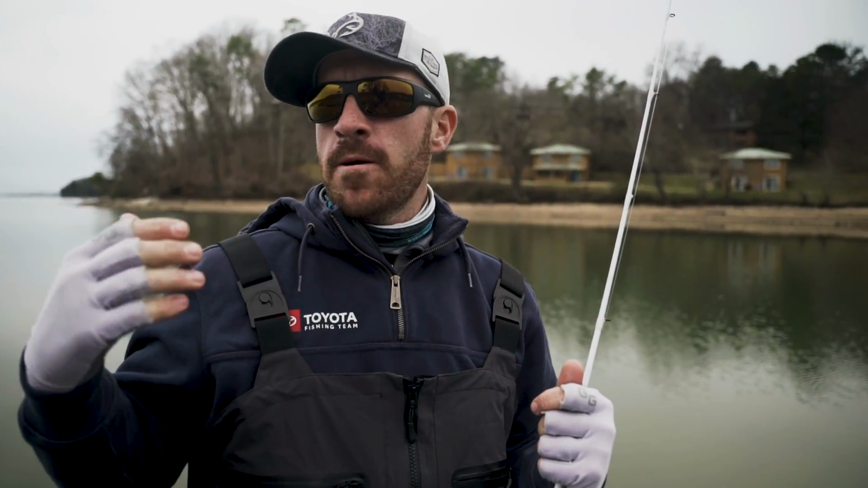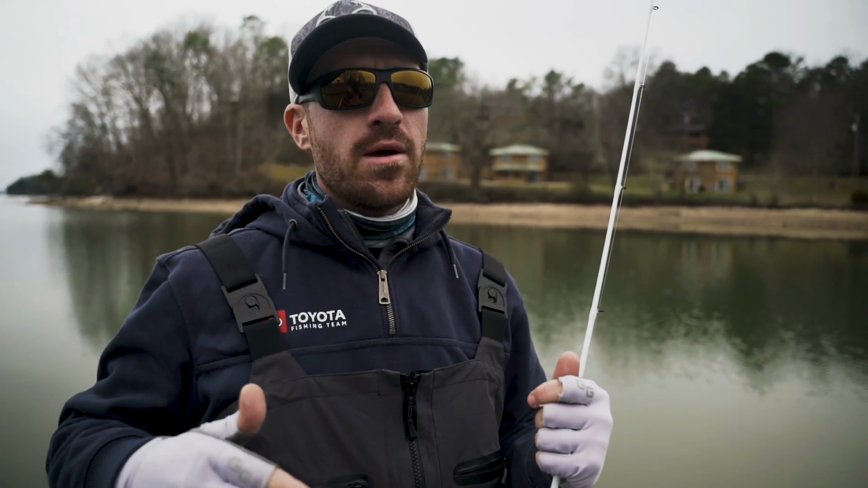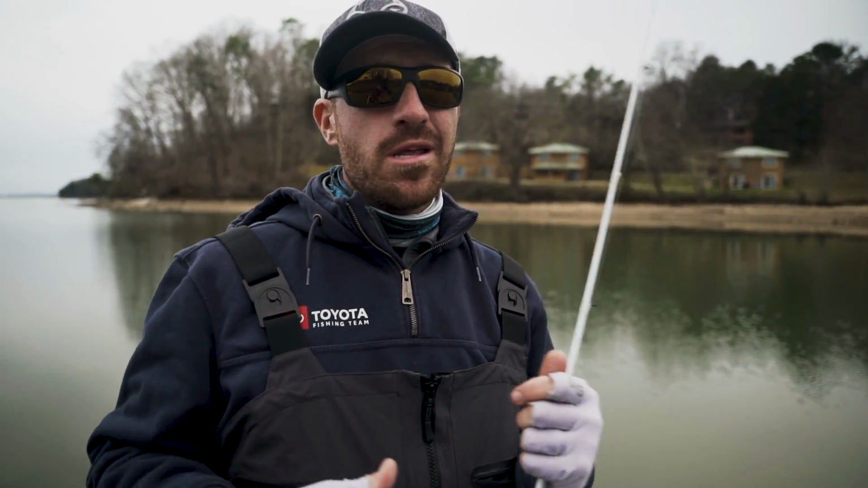If I'm fishing a flatter bank and then I go to a rockier bank, I might fish 10-pound line on a bluff with this DT6 right here, and then on a flatter bank I might have a DT6 tied on with 17-pound test right there because I don't want that bait just digging into the bottom.